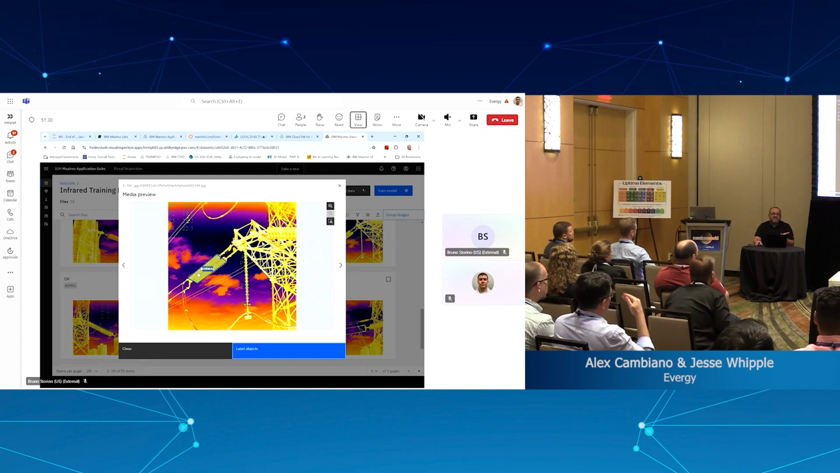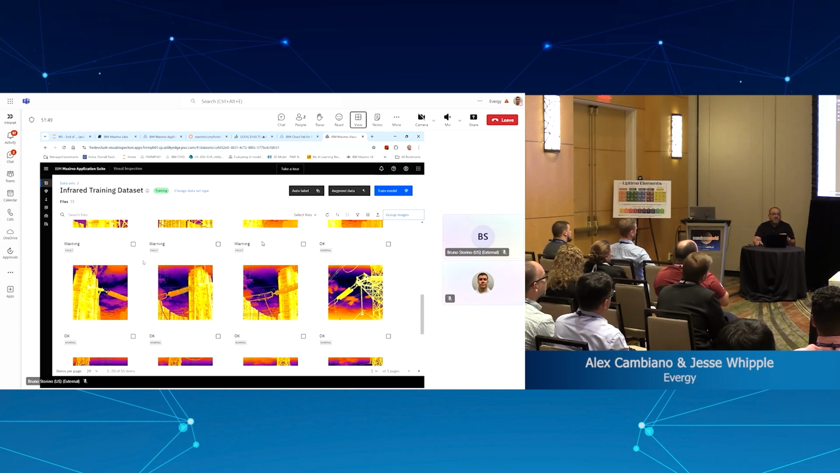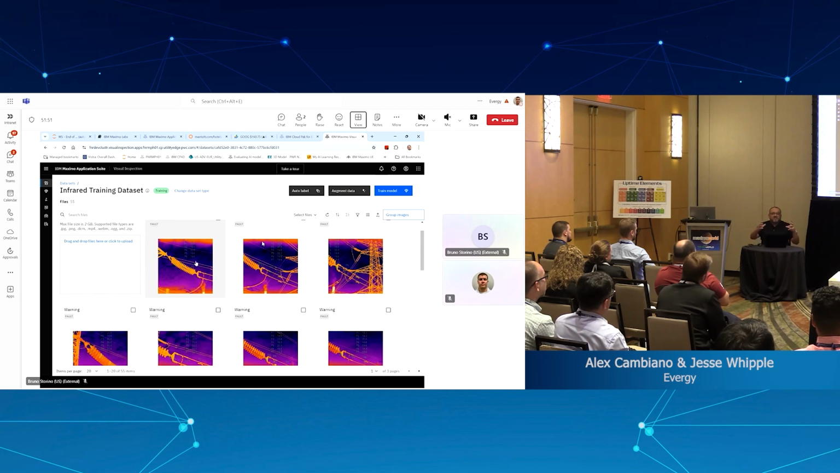So tagging this, we give additional information to the machine learning model. So in this case, we had warnings, okays, and inside each picture, we selected an area for the machine learning model to look at, right?